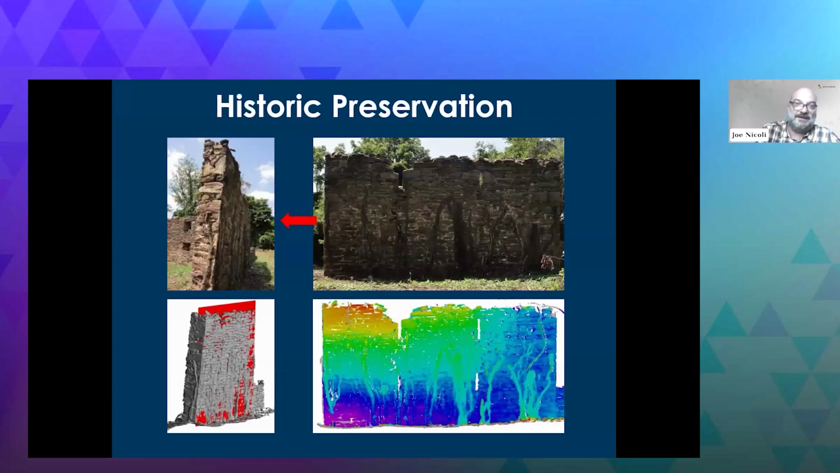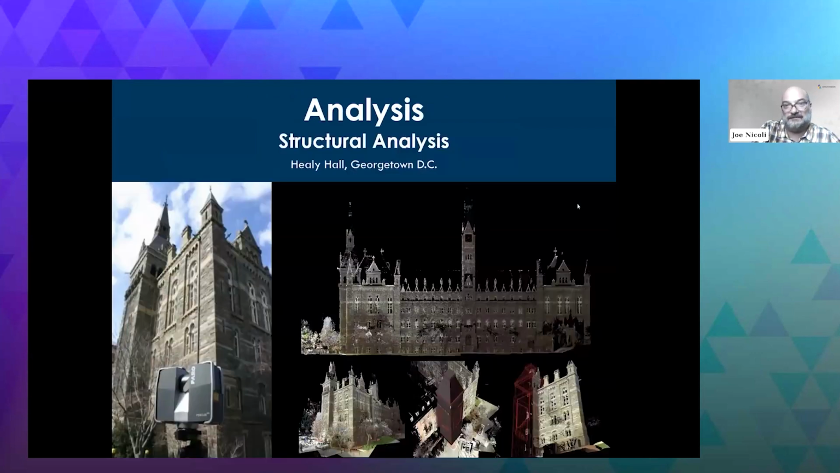So you can see from that image that wall's leaning. Well, how far is it leaning? Well, you scan it and then you run a plane up from the bottom and you can compare every point to that plane and find out exactly how far out of plumb that wall is. You can do this iteratively. We have a client at DC who has us monitoring a parapet every spring and fall. That thing is heaving. And you can go down there and scan and find out just how far out of plumb it is.